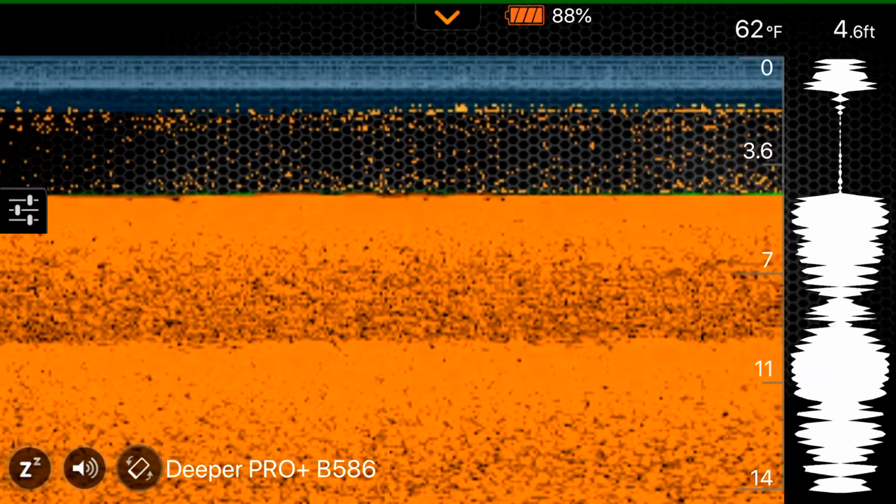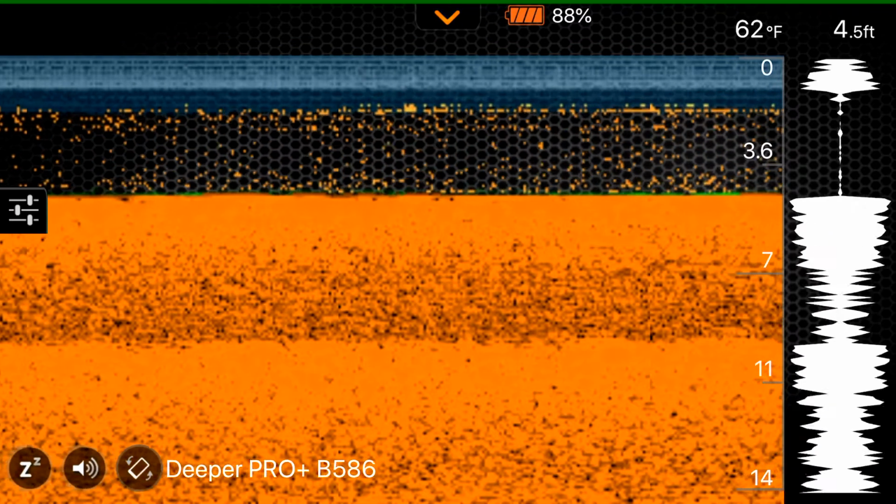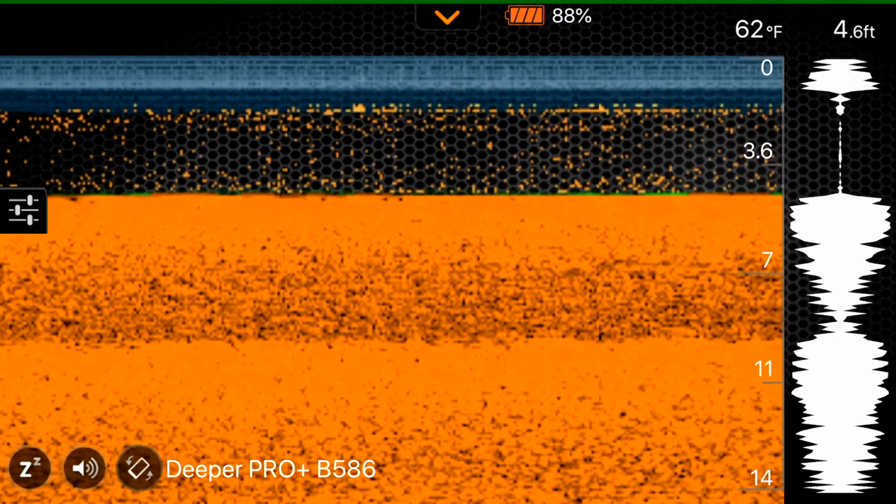So what do we want to see? I'd like to see a drop off. Well, there's a little bit of weed. We want to see some structure that's going to hold fish, especially for smallmouth and stuff. This could actually be good for some stripers and catfish coming up to feed as well. We're not terribly deep, but there's some bait fish running up in here. Okay, so you think that's a good spot to cast? I think it's a good spot to cast. Let's give it a try and see what we come up with.